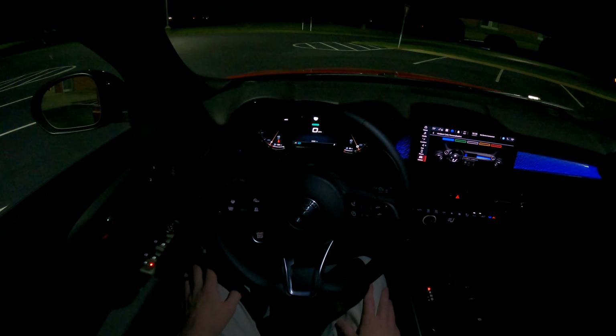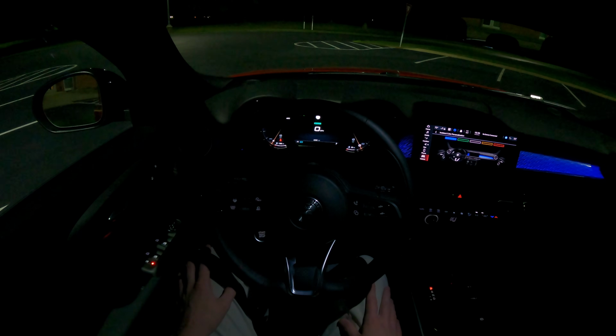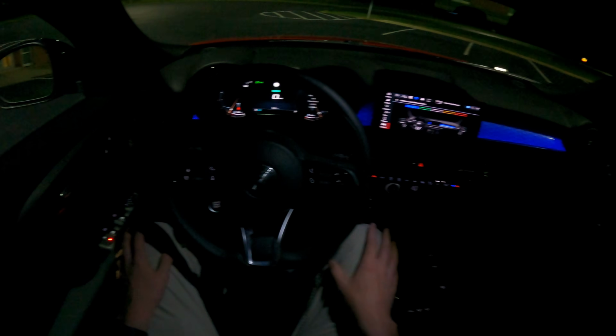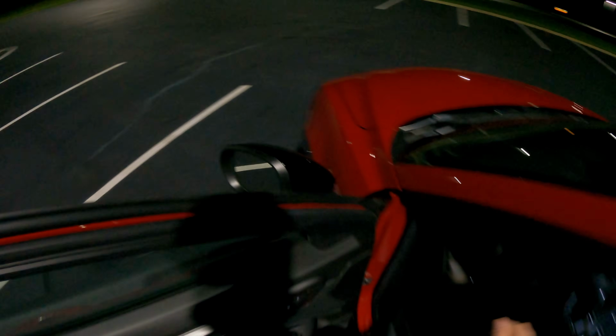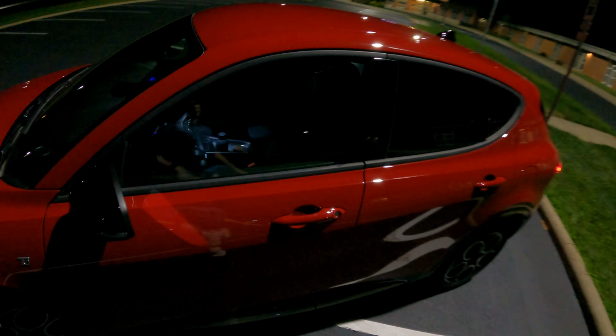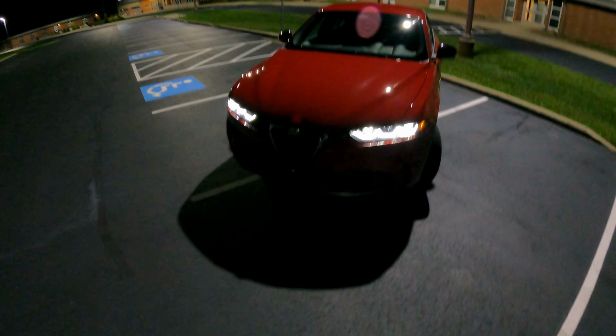Hey guys, we're back in the 2024 Alfa Romeo Tonale Ti all-wheel drive. I just wanted to give a quick POV night perspective of this vehicle. I think it's got some really cool ambient lighting. I think it looks really cool at night. So this will be more me showing you what the car looks like at night rather than me talking about the specs and stuff.